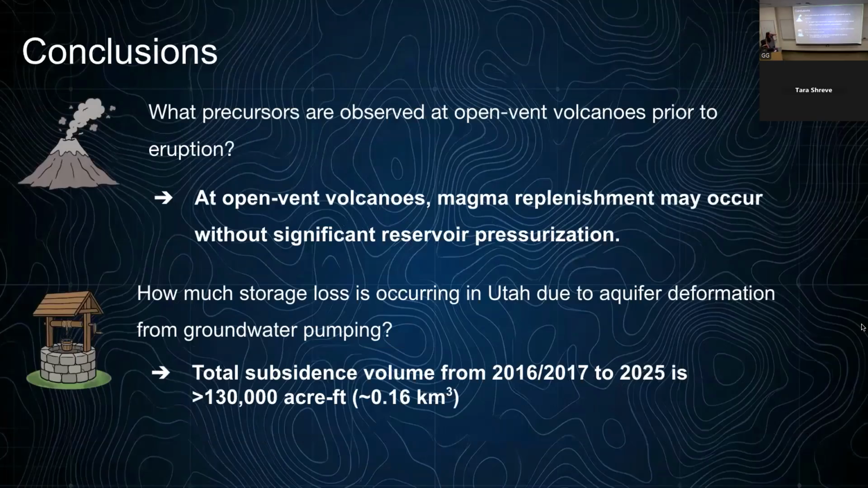So again, here we have the conclusions from the two parts of this talk. At open vent volcanoes, we can have magma replenishment in a storage region without significant pressurization. And in Utah, we have more than 130,000 acre feet of subsidence volume change since 2015.